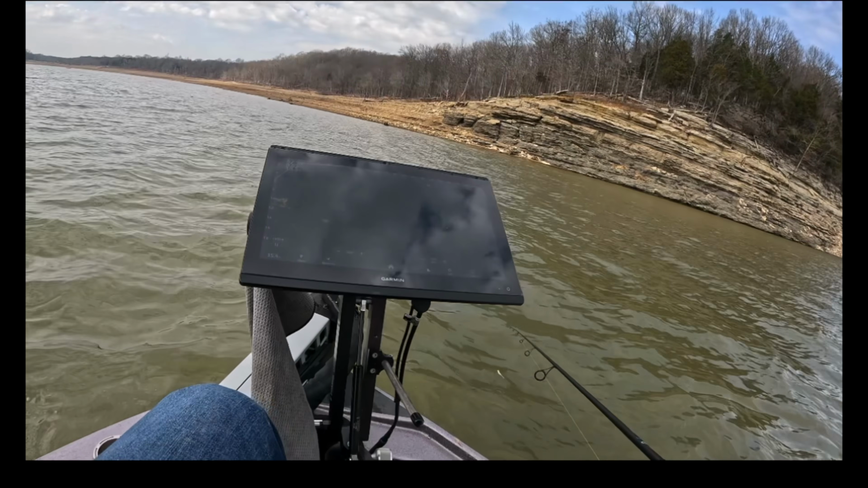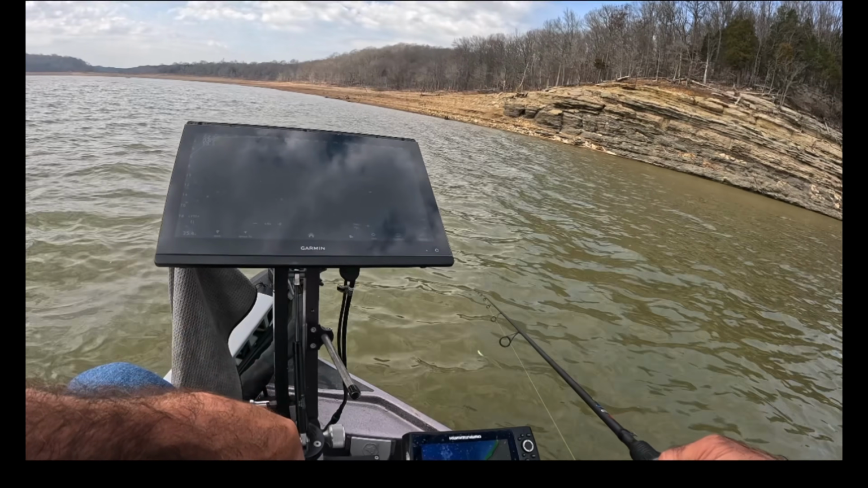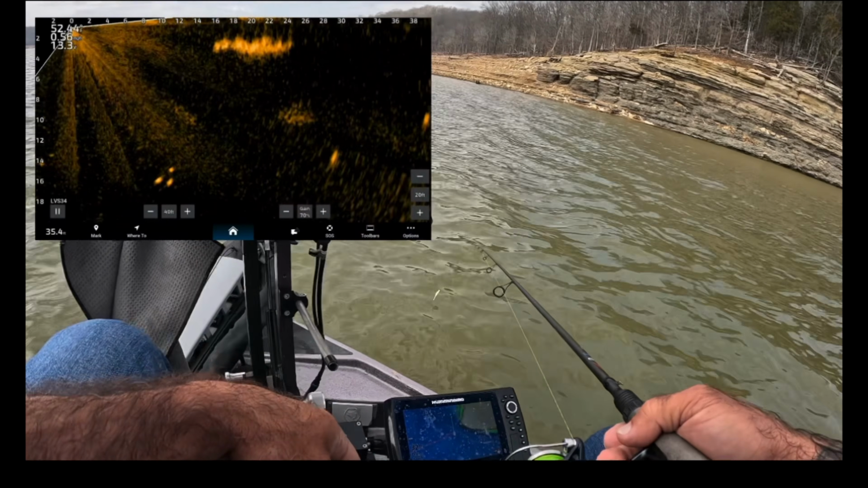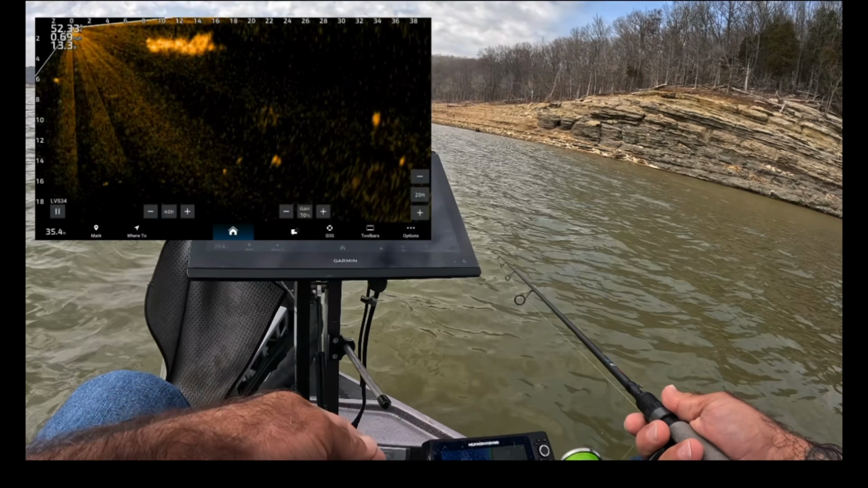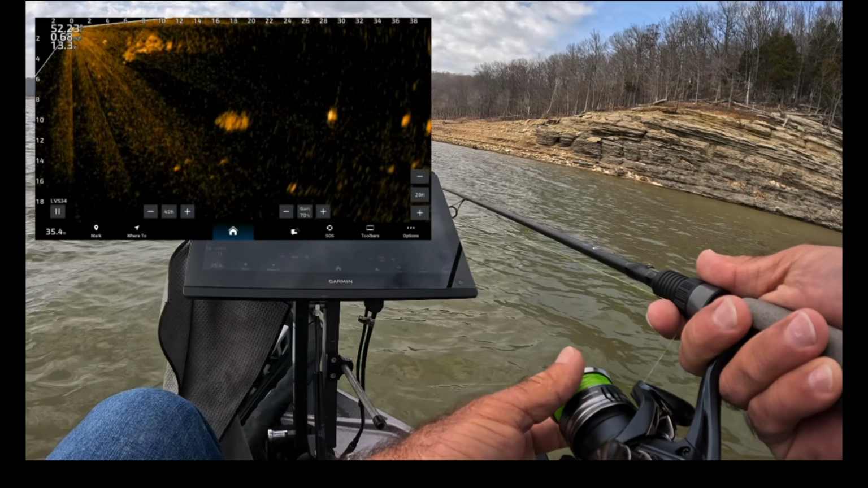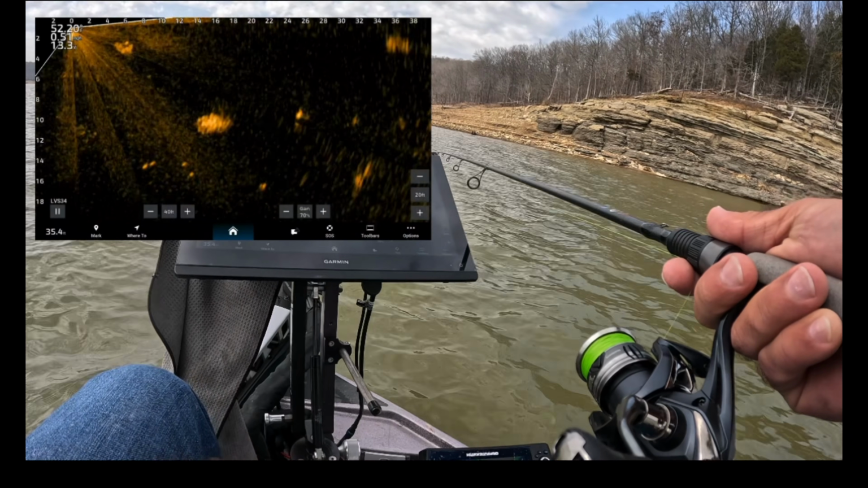All right, so one pattern we haven't checked today are flats. I just pulled up to this main lake, kind of a mud flat. It's got some pretty deep water up next to it, but let's see what kind of fish it's holding. If the wind doesn't get too rowdy, we'll catch a few right here. I'm already seeing some good ones on the screen.